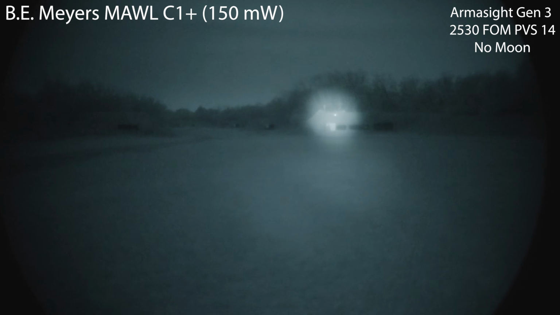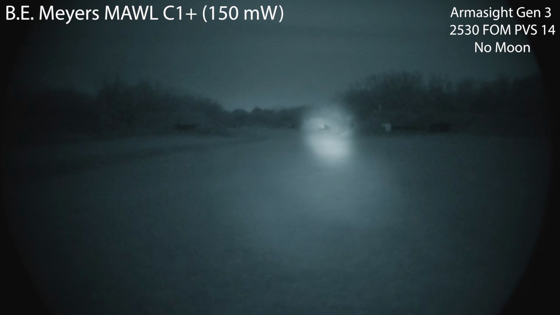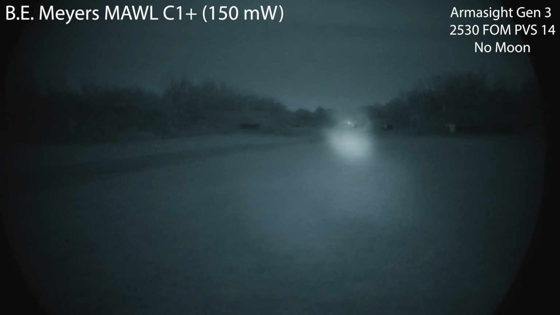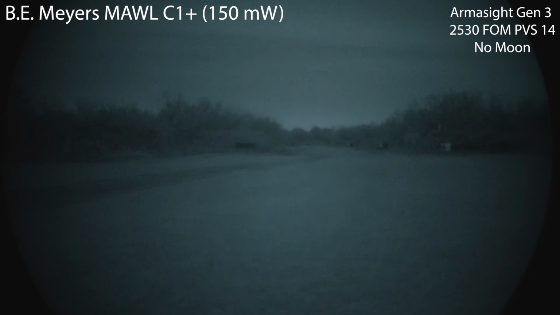It's definitely too strong for up close. Not totally washing out at 100. Here's your 200. Your 300. 400. 500. So I can see the 500.